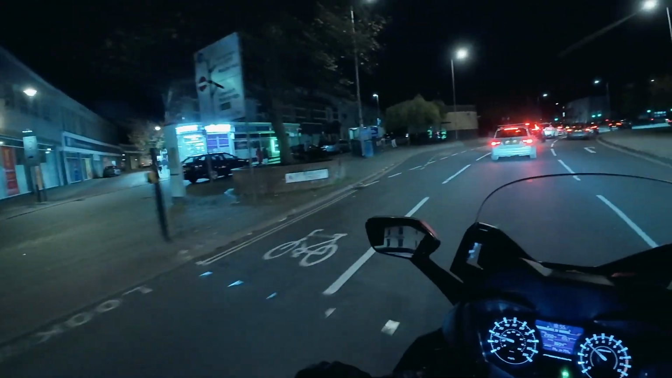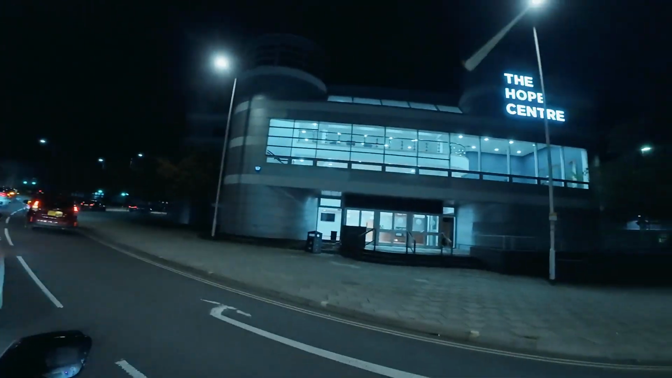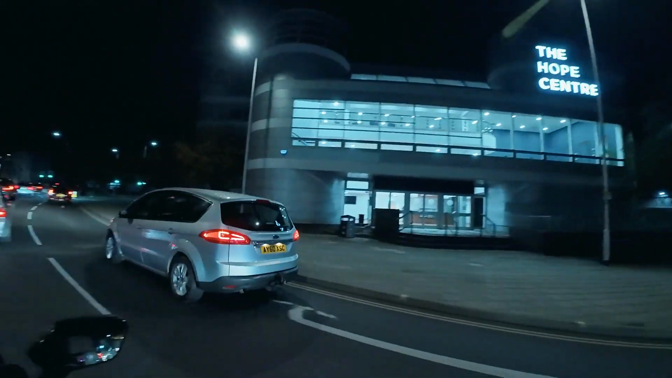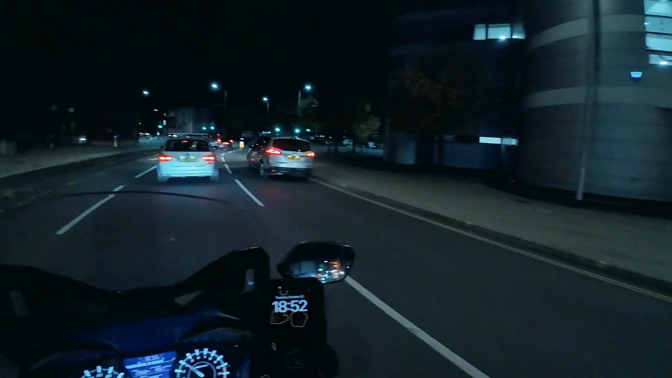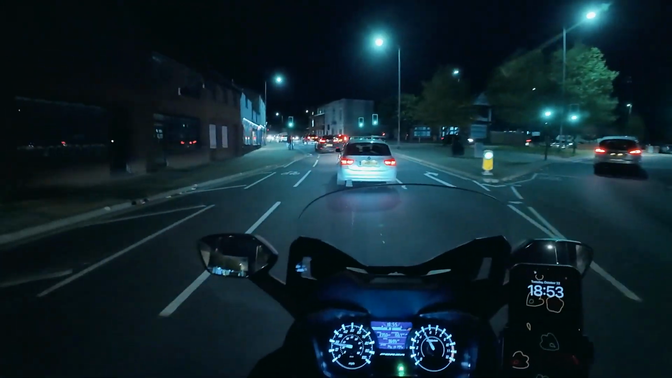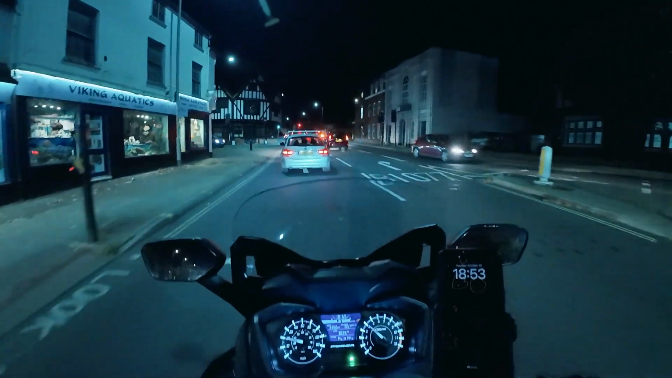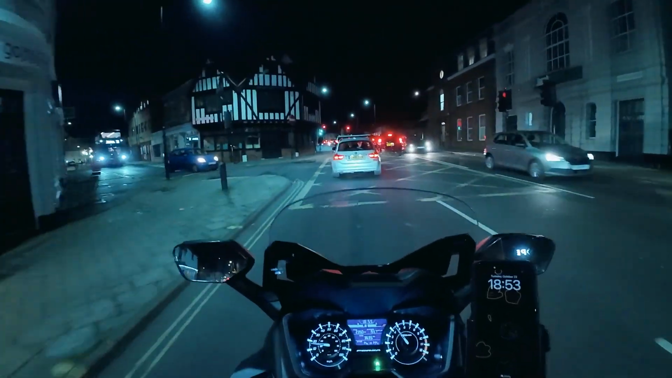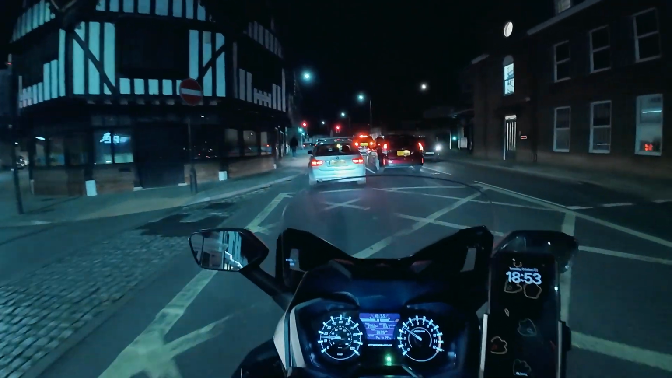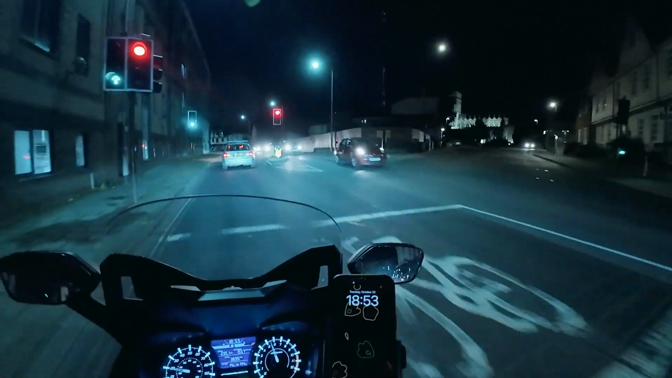But at Ipswich, there's the end of the high street there. That's Hope Church. The church is massive, very popular place of worship for young people, for youth. Never been there myself because I'm 47 and I don't think I really. They probably wouldn't let me in. Too old.